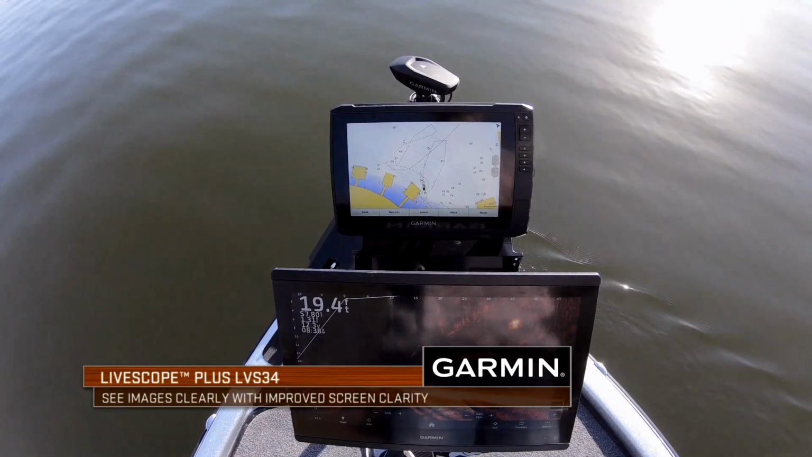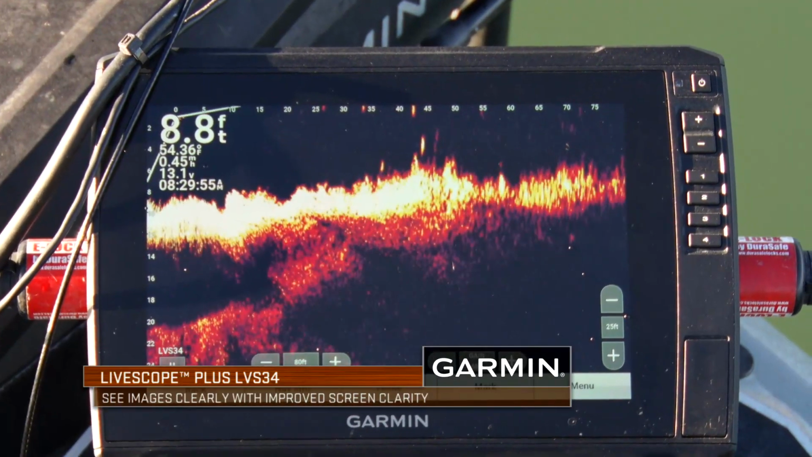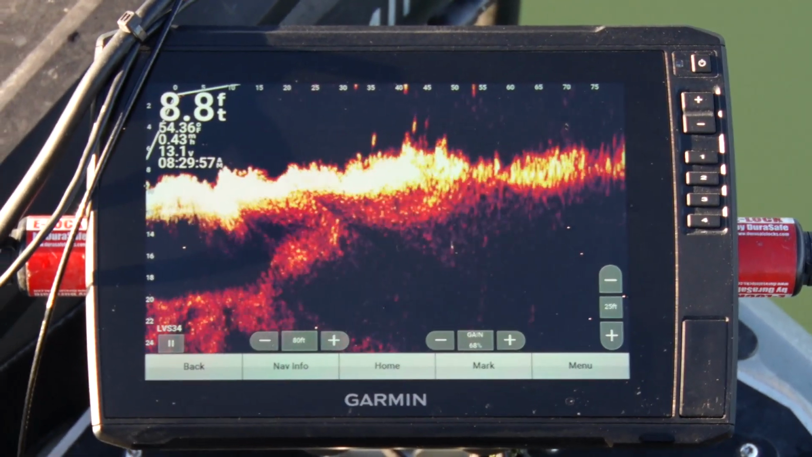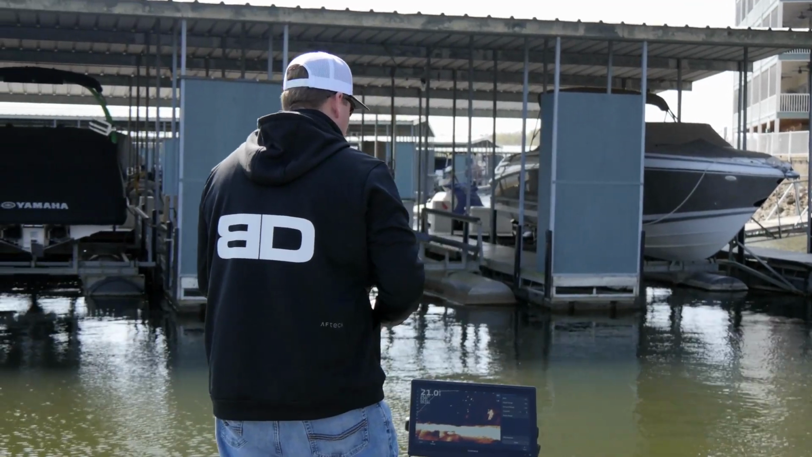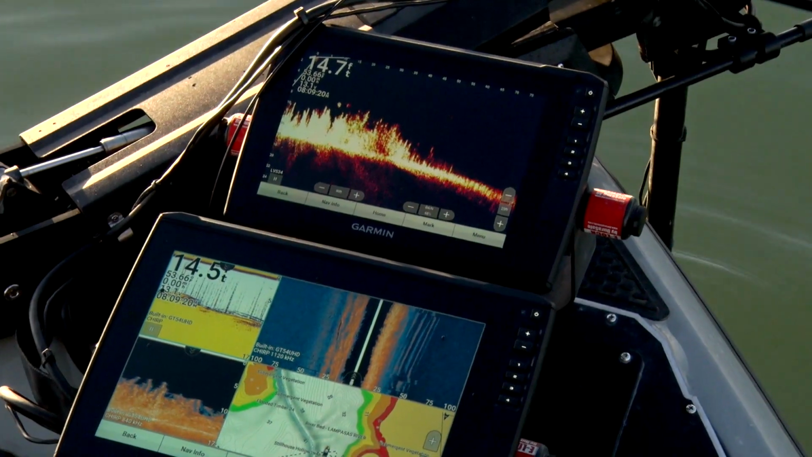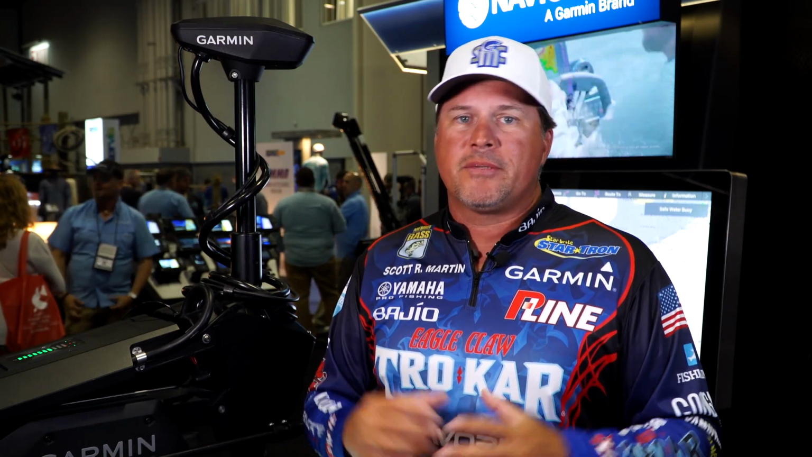This transducer just makes reading your graphs so much easier. It's so clean, so crisp. There's a lot less of a learning curve. You don't have any dead spots in your transducer, and it honestly just helps me catch more fish because it's a lot easier to pick out the fish on your unit, and you really just don't miss anything. In a brush pile situation, it allows me to see in the brush pile, not just around it, but in it. I can see fish moving in it, how they're reacting to it. The LVS 34 Plus, super good target definition, separation is amazing.